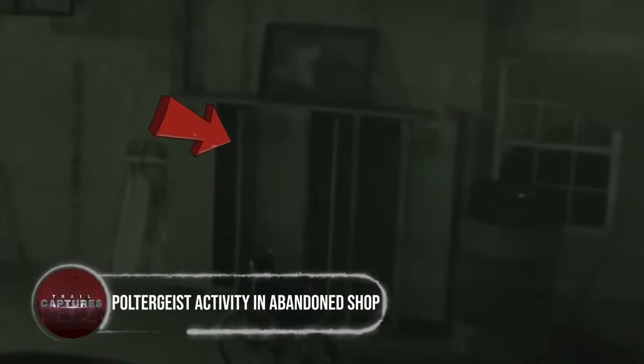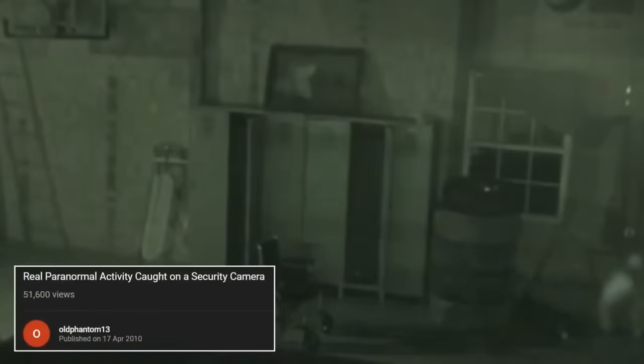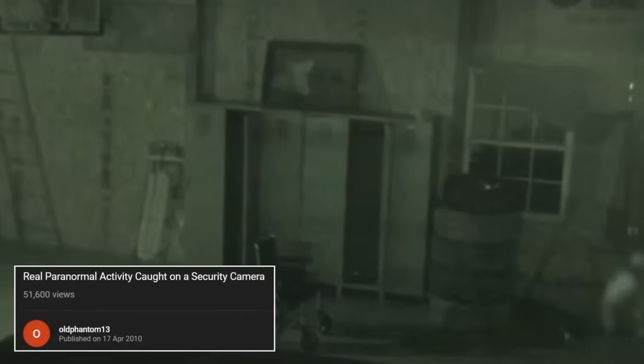Poltergeist activity in abandoned shop. April 17, 2010 was a night of terror for the old Phantom 13 team. Having faced repeated break-ins and vandalism at their shop, they decided to install security cameras to catch the miscreants red-handed. Little did they know that what they would capture on tape would transcend mere human mischief.